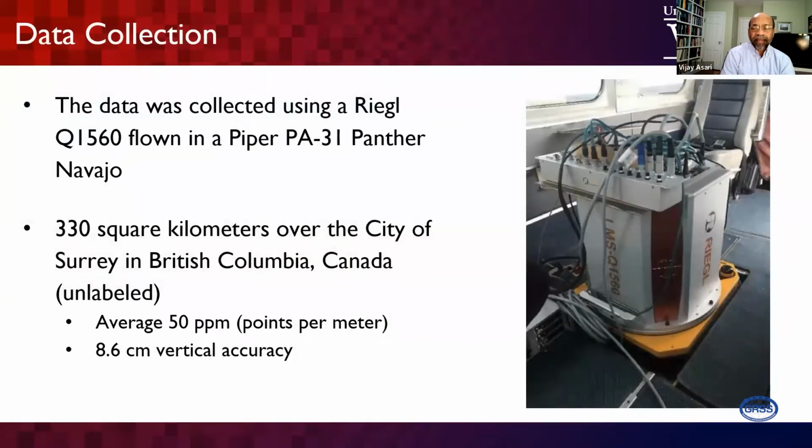For the data collection, the organization there, the city of Surrey, used a RIEGL Q1560 and captured the whole data. There are 330 square kilometers of data available there. What we did is we chose a very small area. You can imagine, we chose only 10 square kilometers out of the 330 square kilometers of data available.